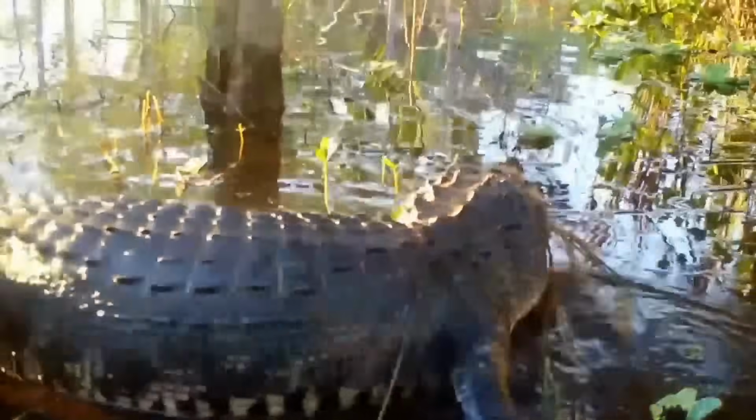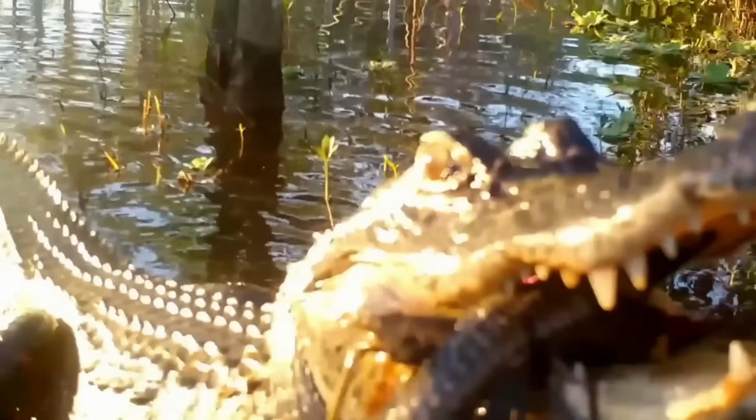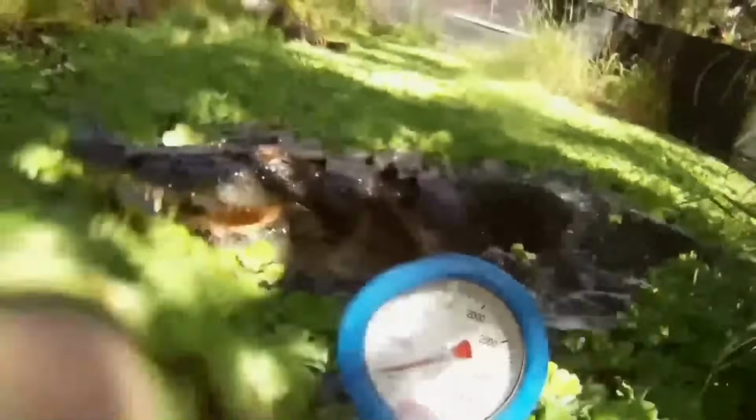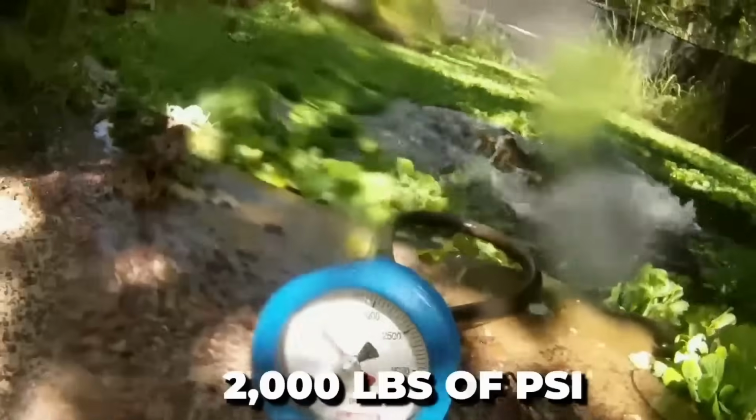devouring it in one swift motion. The sound of the alligator's powerful jaws crushing the catfish is enough to send shivers down your spine. Alligators have the strongest bite force measured, with an incredible 2,000 pounds of pressure per square inch.